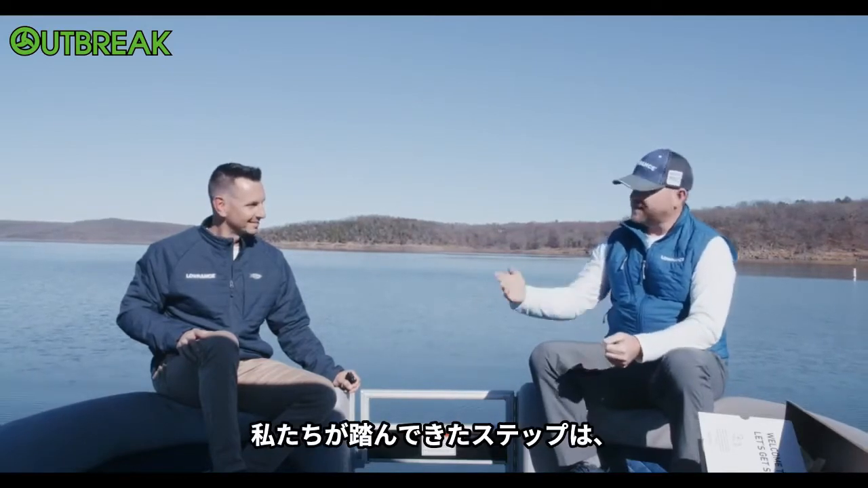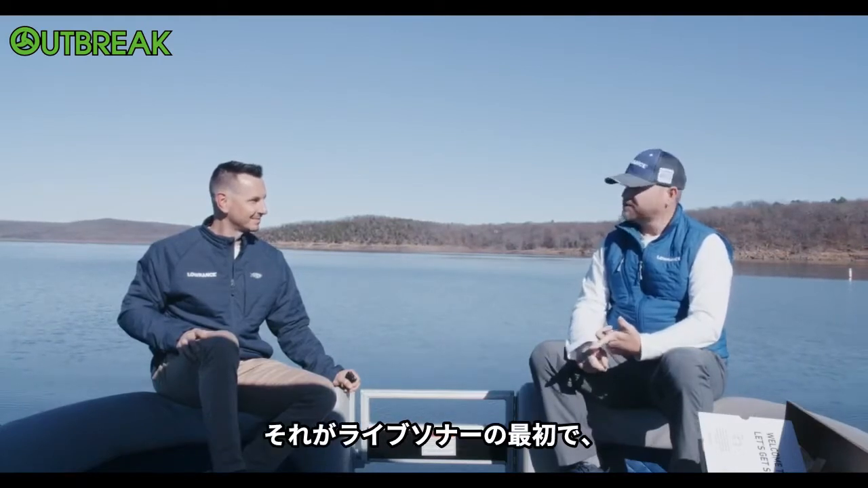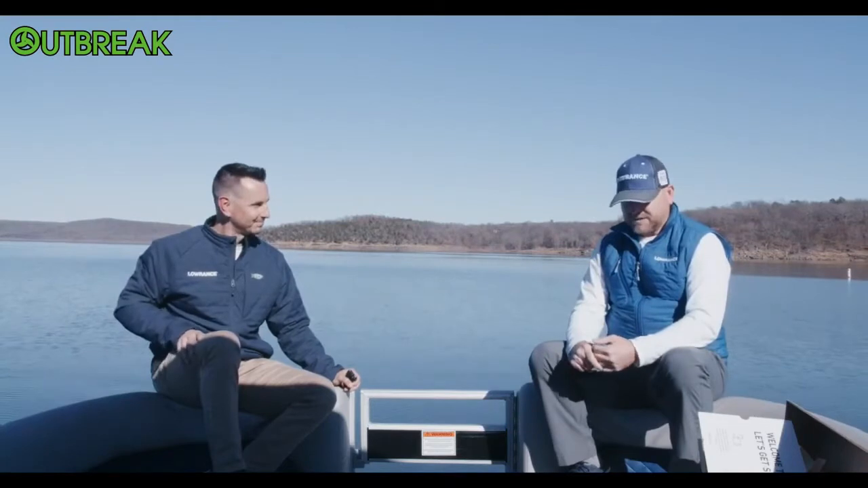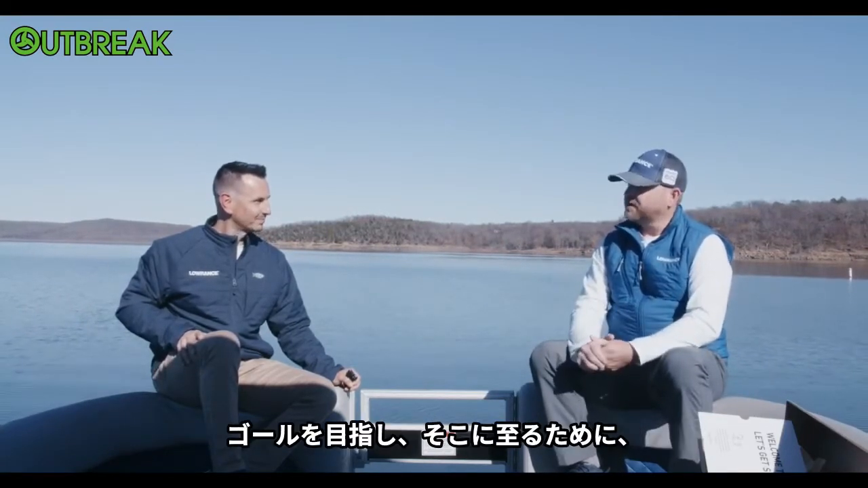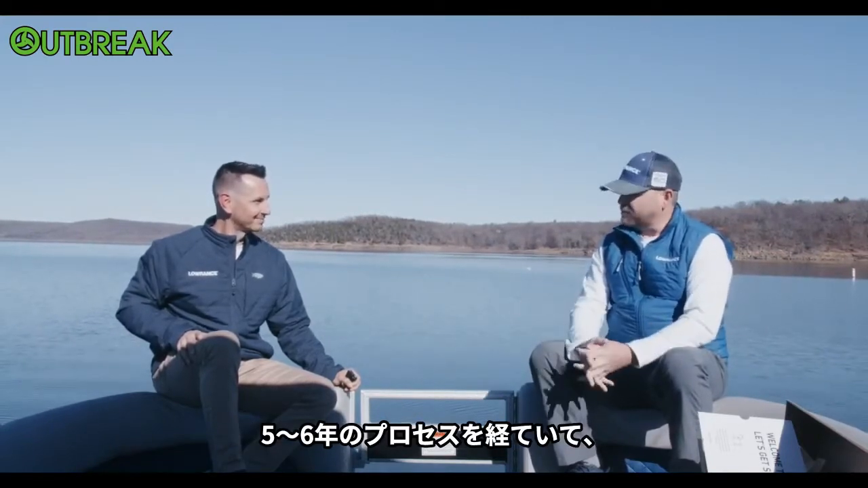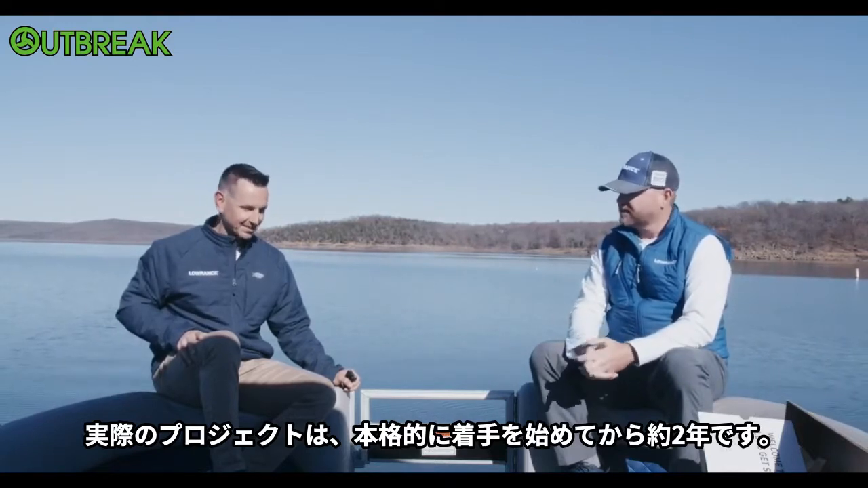The steps we've taken to get to this point, we look at LiveSight, live sonar. That was our first iteration of live sonar, and it was still trying to build to this point we're at today. So we've had a lot of people come and go since. A lot of things have changed in the company, but getting to this point was a 5 to 6 year process. The actual project was only about 2 years once we started working in earnest.